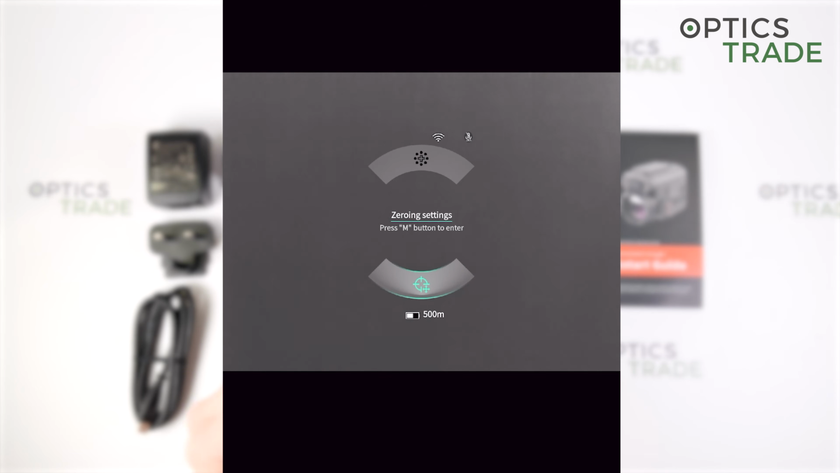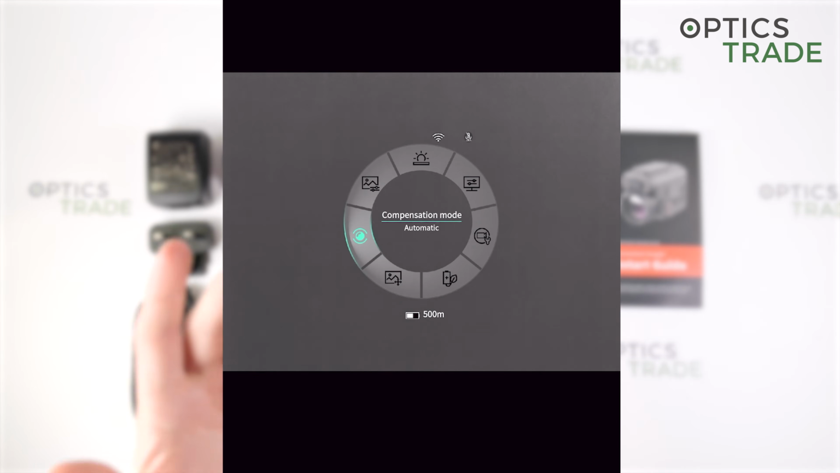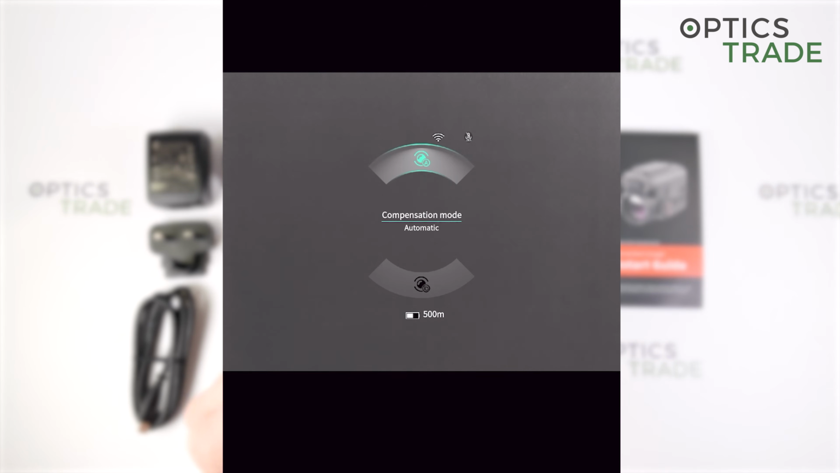The next one is the compensation mode, which is also not the right name, which is for the calibration, which is automatic or manual. And lastly, the image settings, where you have the color palettes, image enhancement, contrast, and also the brightness level.